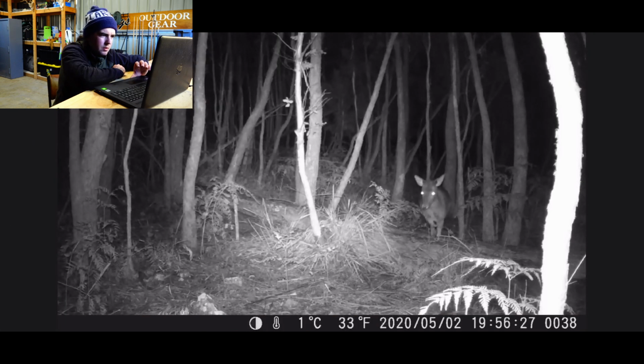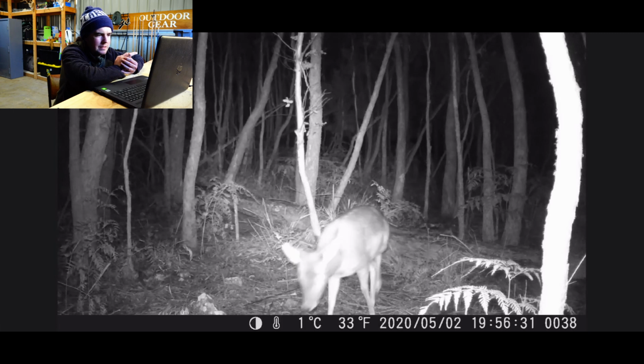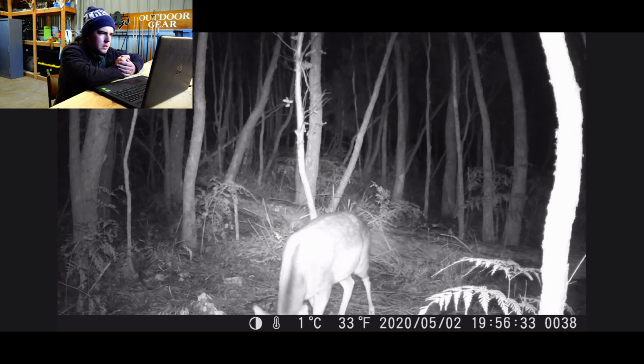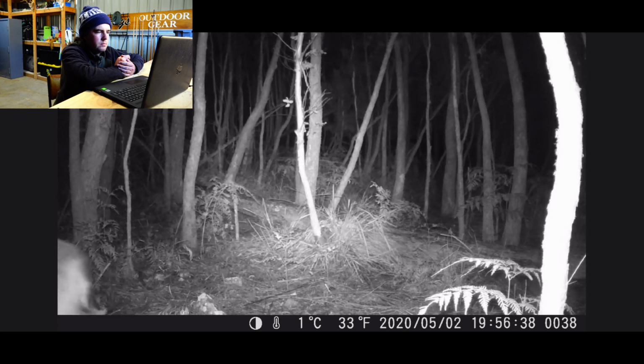Another doe coming through at 8 o'clock at night. Very late, especially for winter time. She was just travelling through.